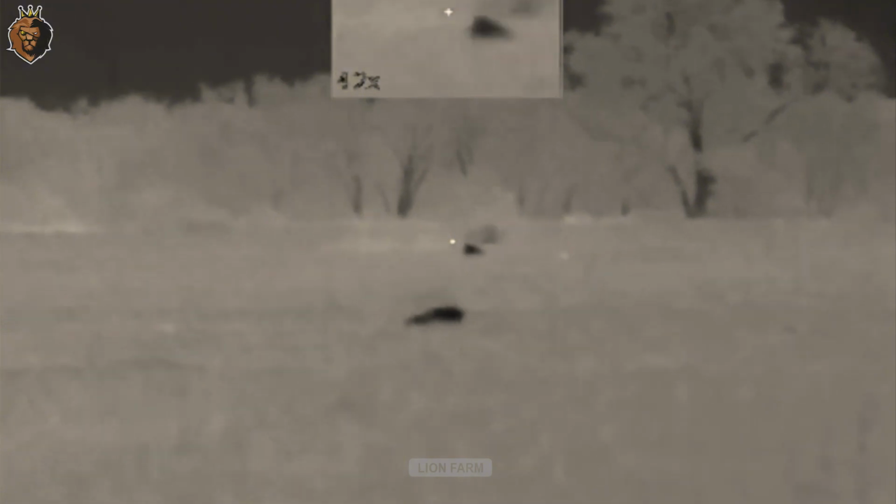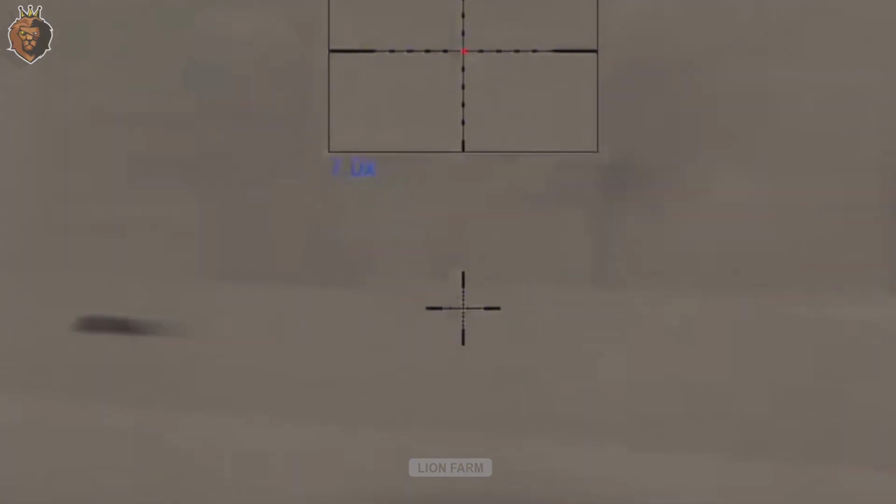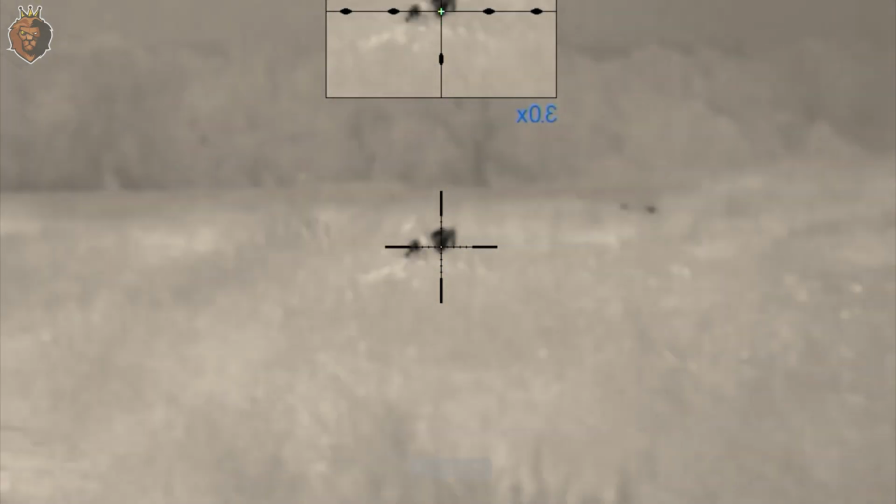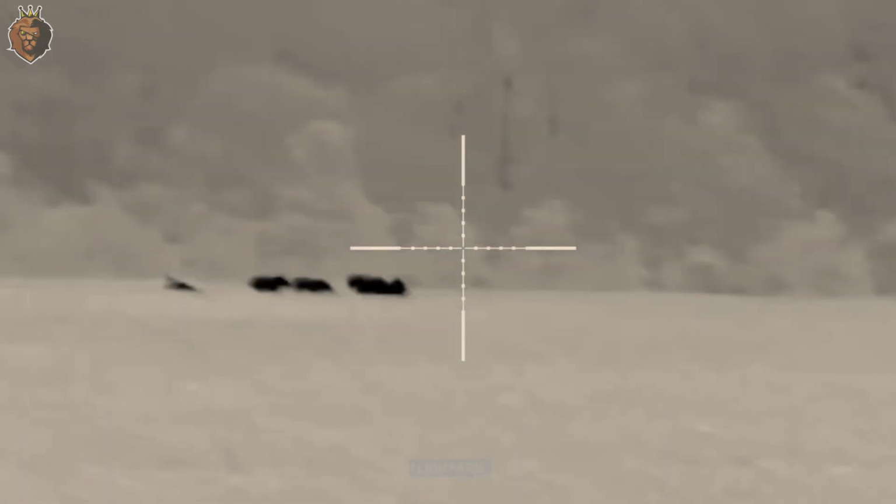In the Pantanal region of Brazil, a wild boar control campaign organized by the local government trapped and eliminated over 2,000 boars in 6 months. According to the Instituto Brasileiro do Meio Ambiente,